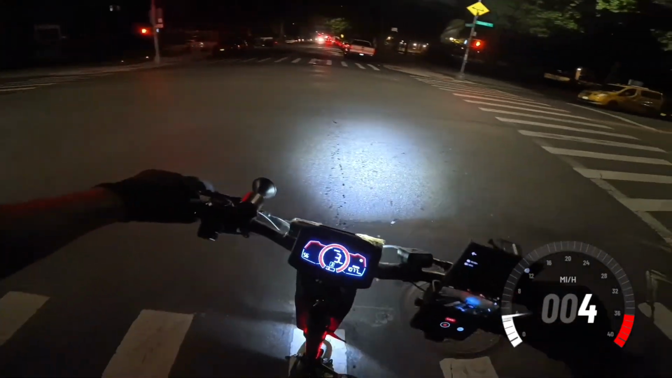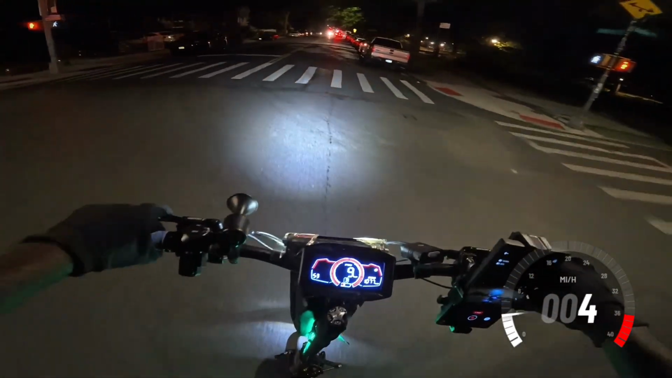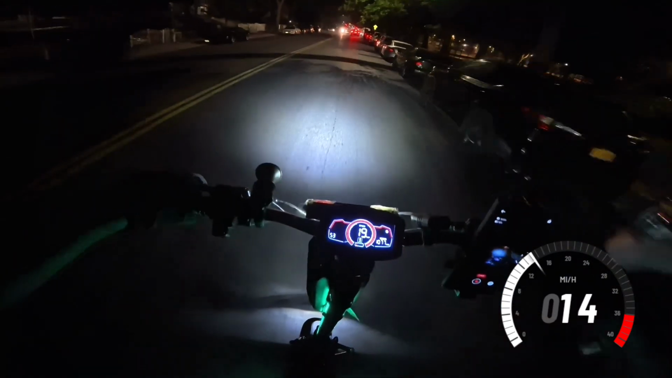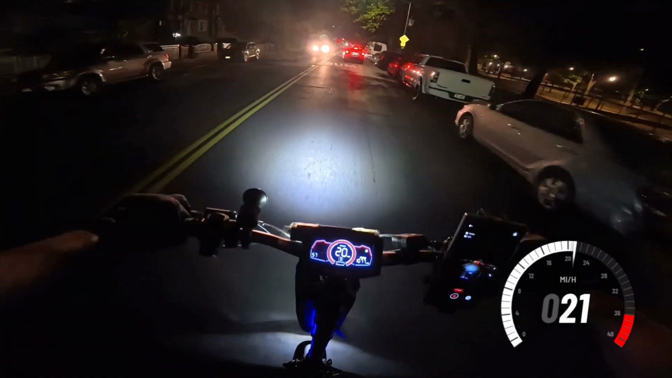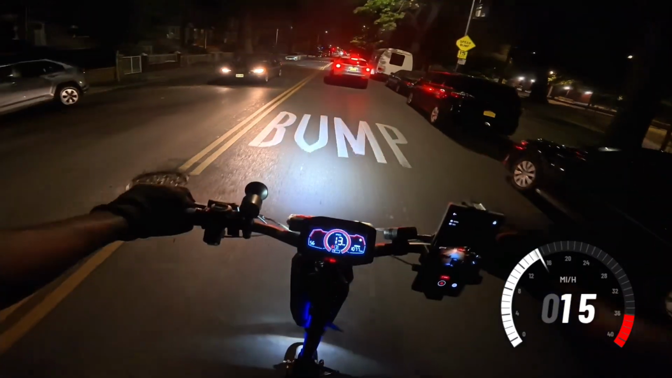I wanted to trigger it, but because of the red light I had to slow down right before. Dang it, man. If I had more battery I would have for sure triggered it.